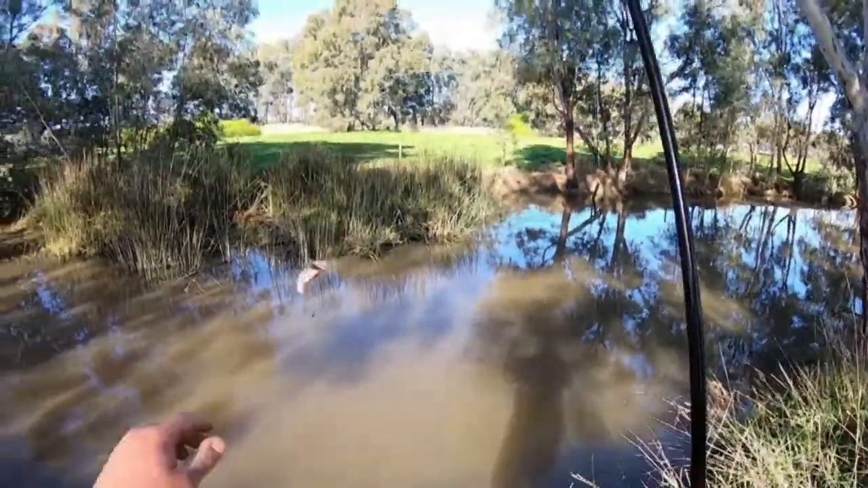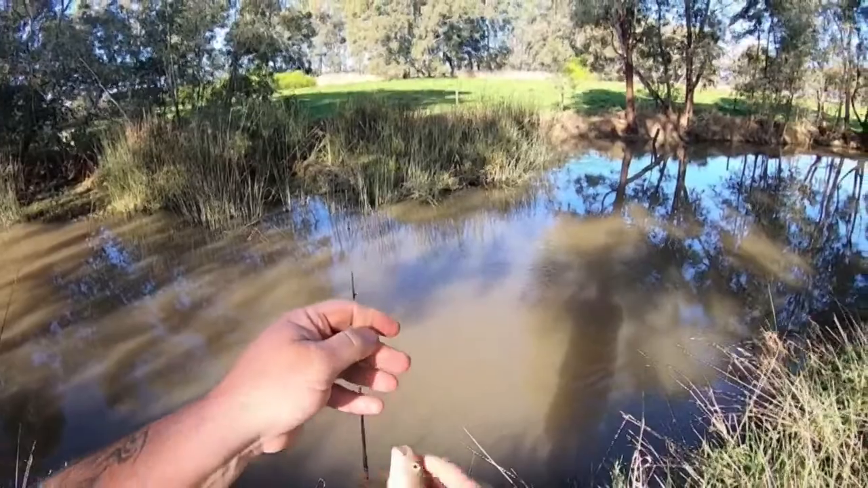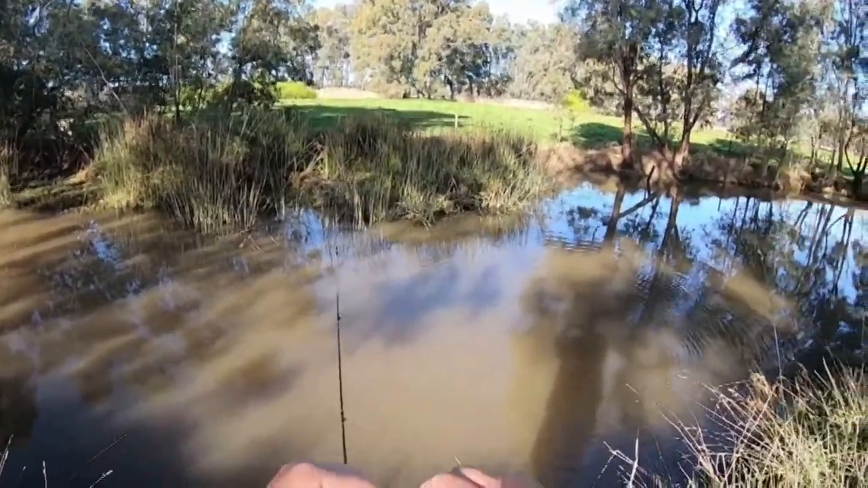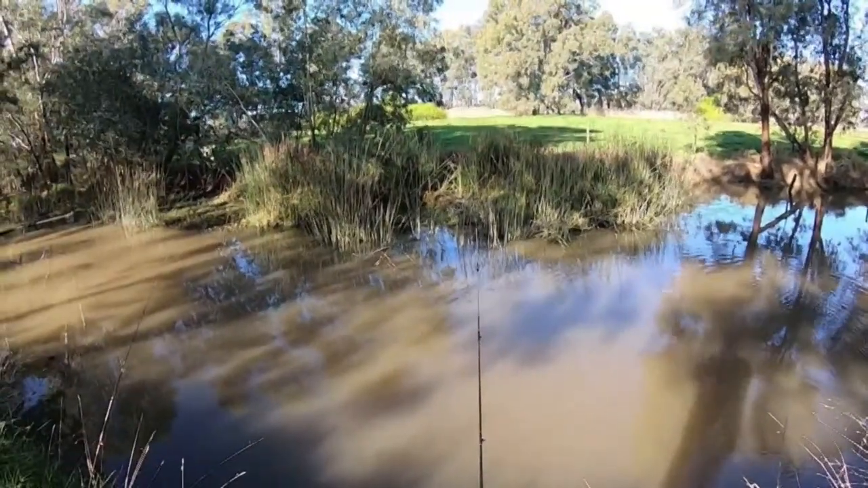I've caught my target species, folks. Look at that. That is what I came here for. It's not a surprise bycatch today. It's exactly what I was after. He's got the hook down a bit low, which is a bit of a bugger.